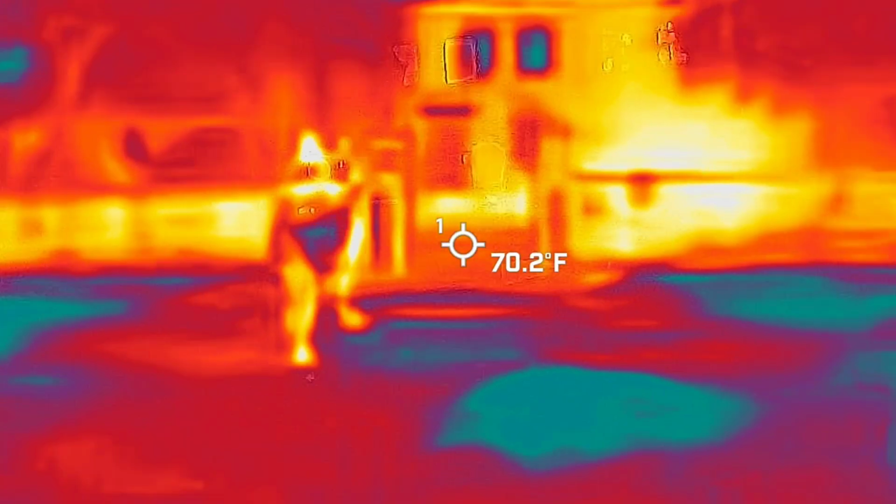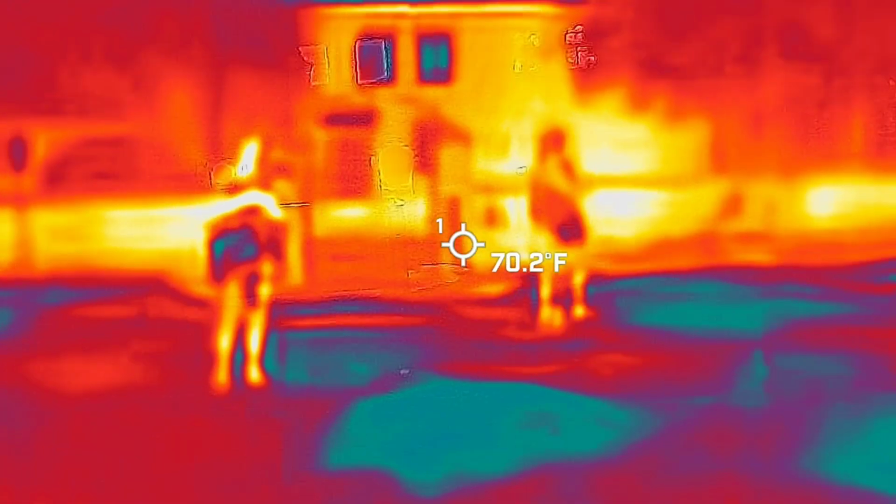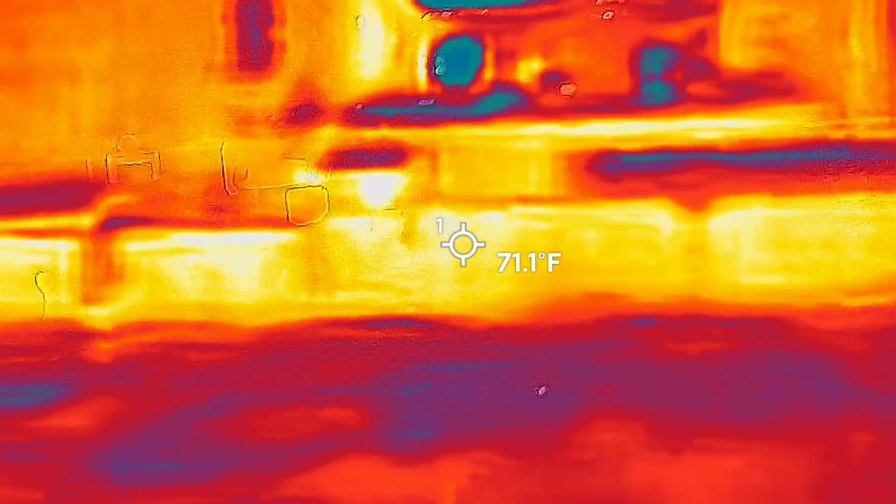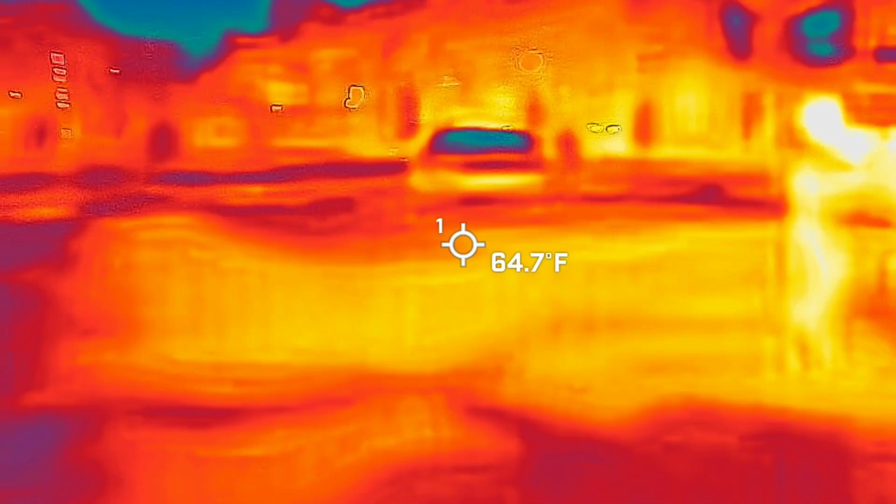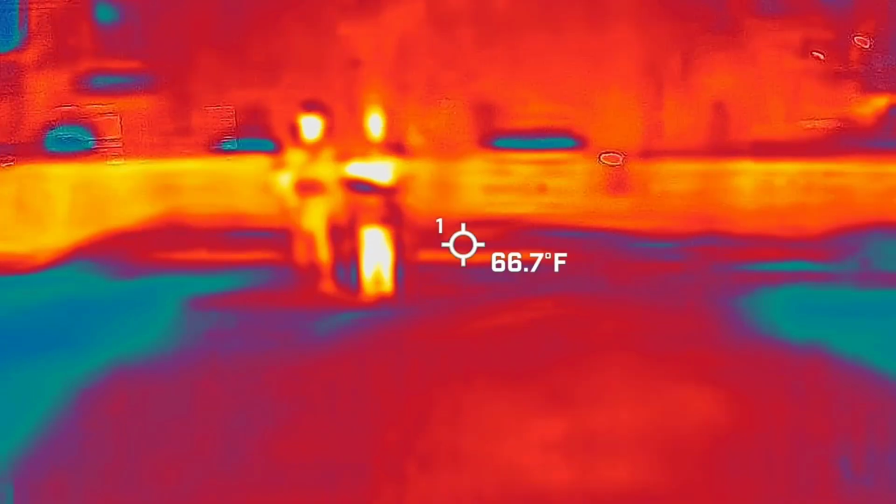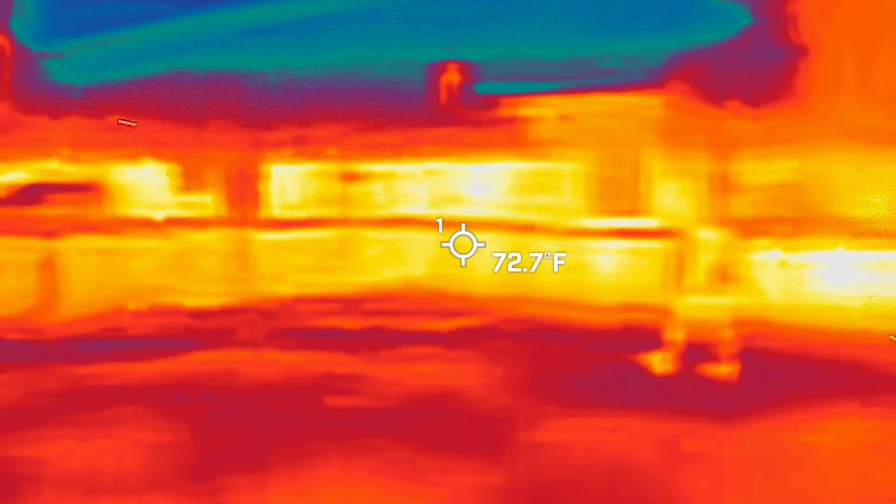Two more people. Is that a church? Two other people. Three more humans, non-ghosts. Also two humans. Human.